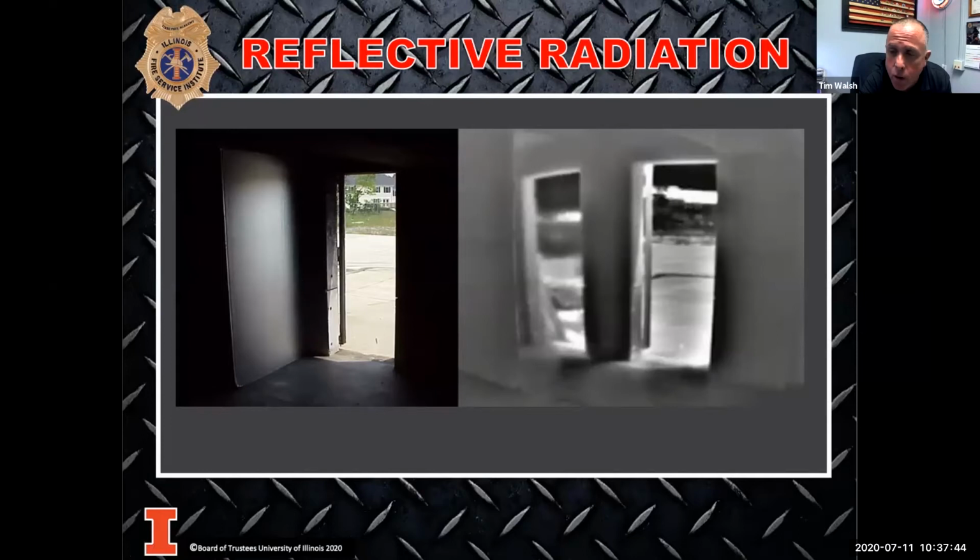So the questions were: at what temperature Fahrenheit does your SCBA start to fail your mask itself? And how far can you go into a room that's just about to hit flashover before it's the point of no return? How many feet?